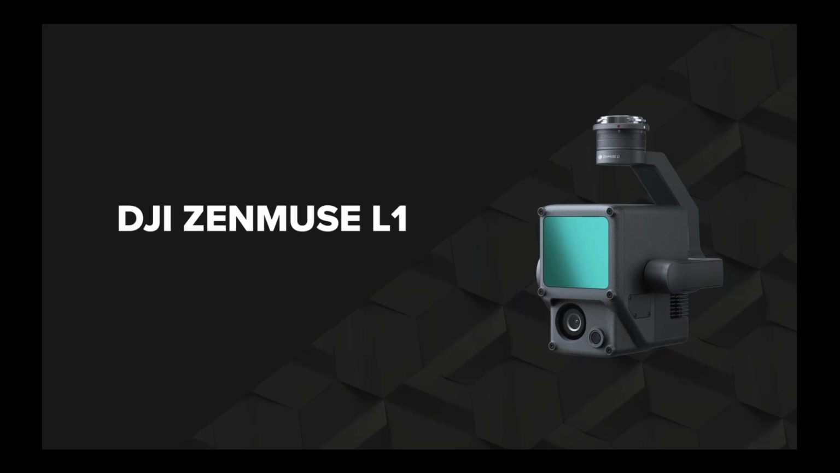So the L1 can actually be used as a photogrammetry camera by turning off the LiDAR and flying a photo-only mission. DJI claims accuracies of plus or minus 5 centimeters in the vertical and plus or minus 10 in horizontal. And we'll get into those accuracies a bit later in this meeting.